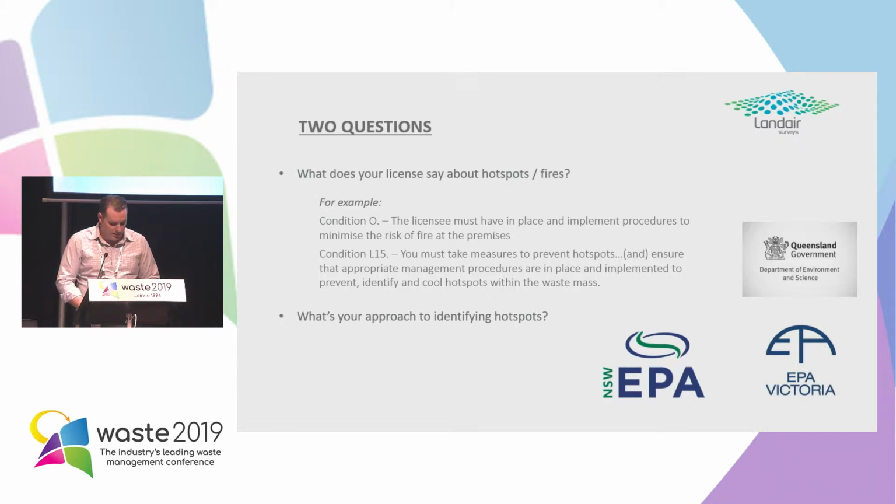A licensee must have in place and implement procedures to minimise the risk of fires at the premises, and more specifically, another licence condition: you must take measures to prevent hotspots and to ensure that appropriate management procedures are in place and implemented to prevent, identify and cool hotspots within the waste mass. It's going to be a bit different from state to state, requirements-wise, but generally those two licence requirements are in there. And the second question is, what's your current approach to identifying hotspots, or better still, do you even have an approach to finding hotspots at the moment?